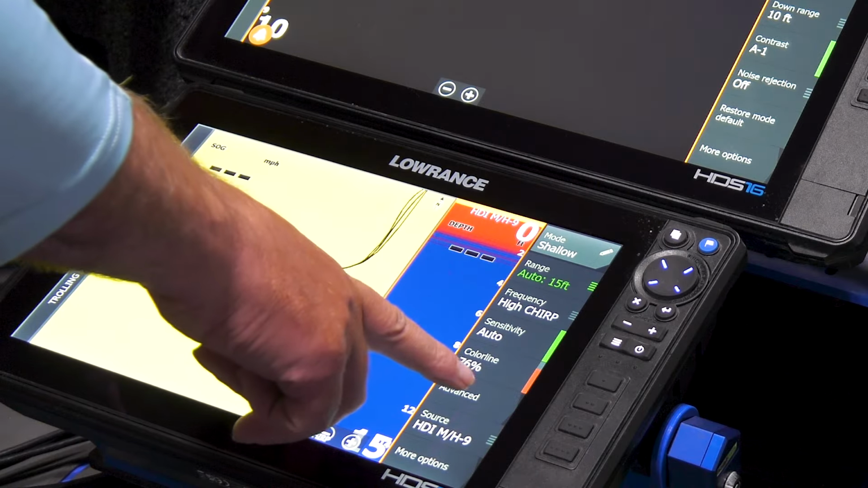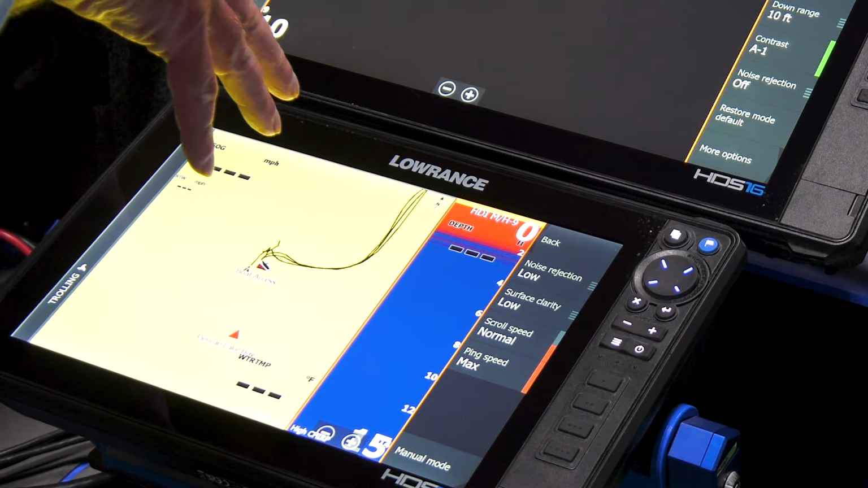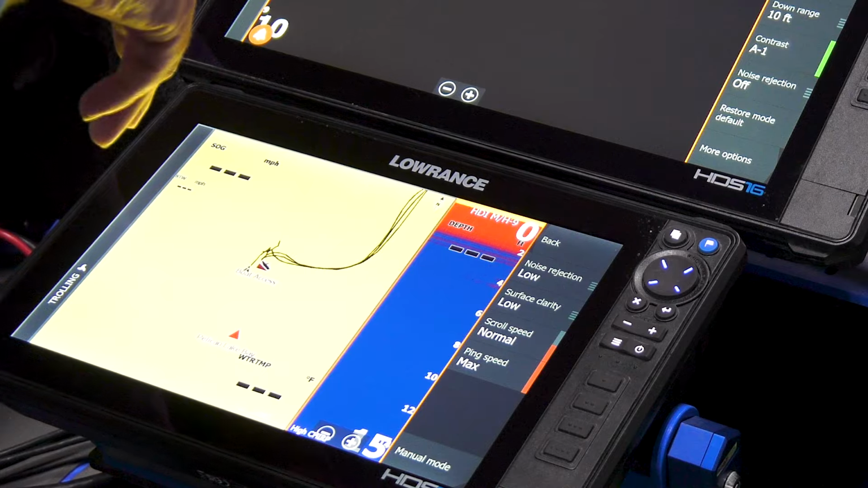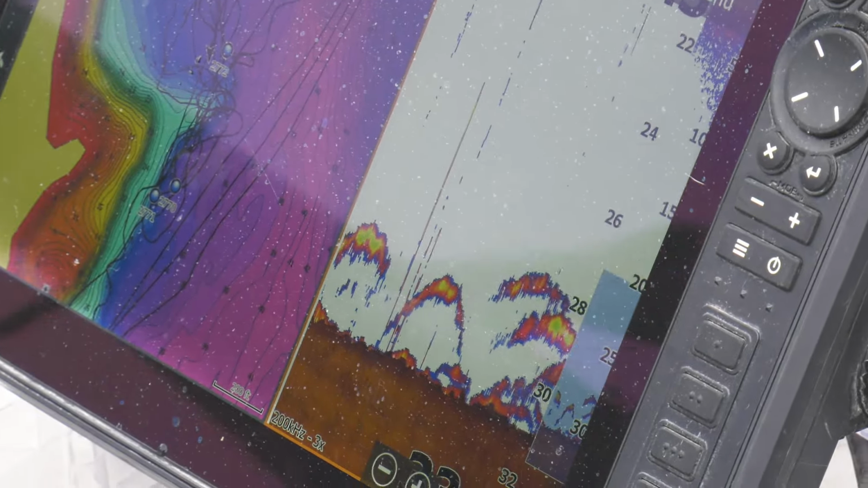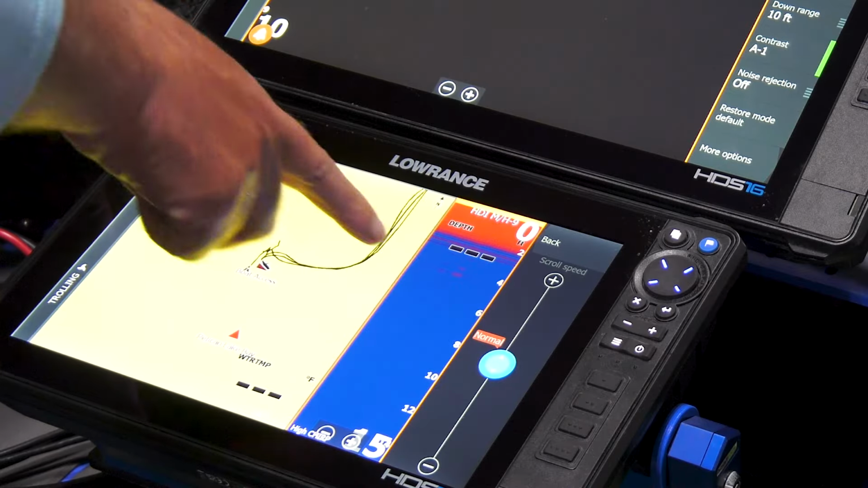And when you go into the advanced menu, you've got noise rejection. Again, I keep that low unless there's a lot of algae in the water or it's turbid water where I'm just getting clutter on the screen. Scroll speed, a lot of times I'm keeping that normal, but if I'm trying to get really good high speed readings to try to see suspended fish, for example, I'll knock that up.